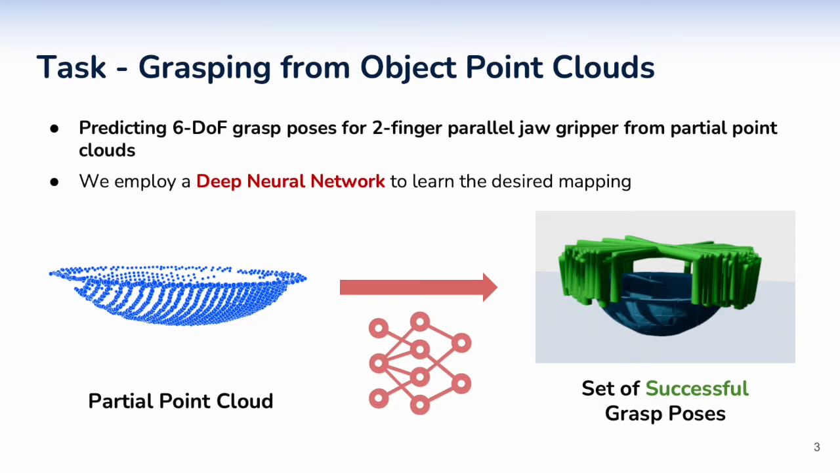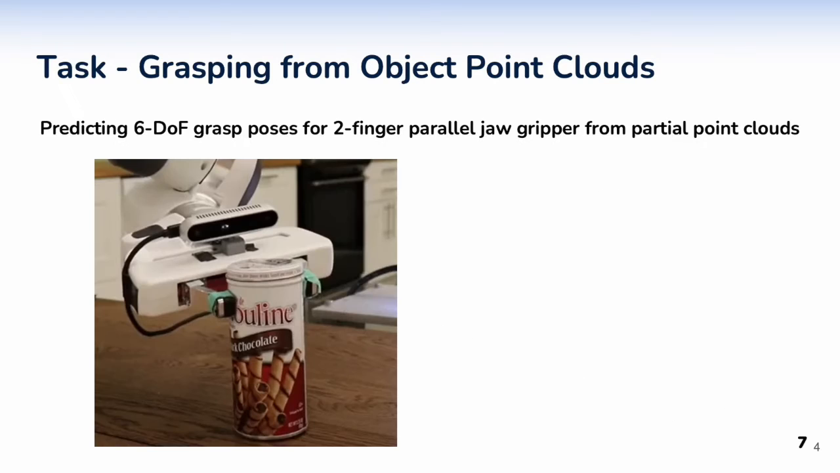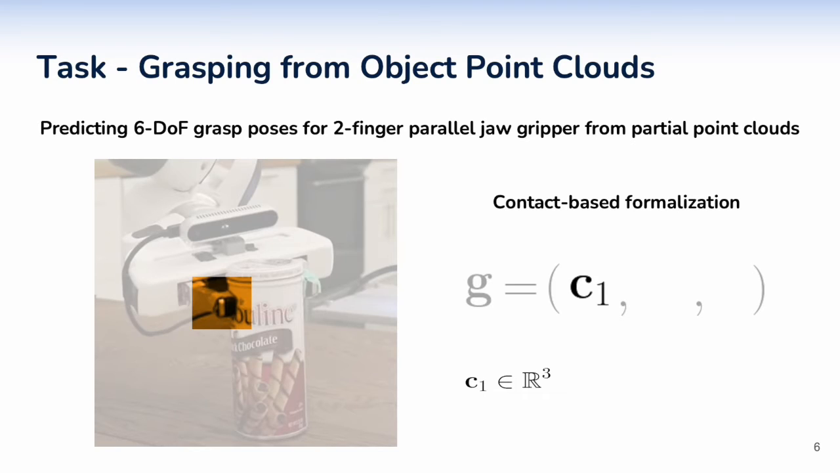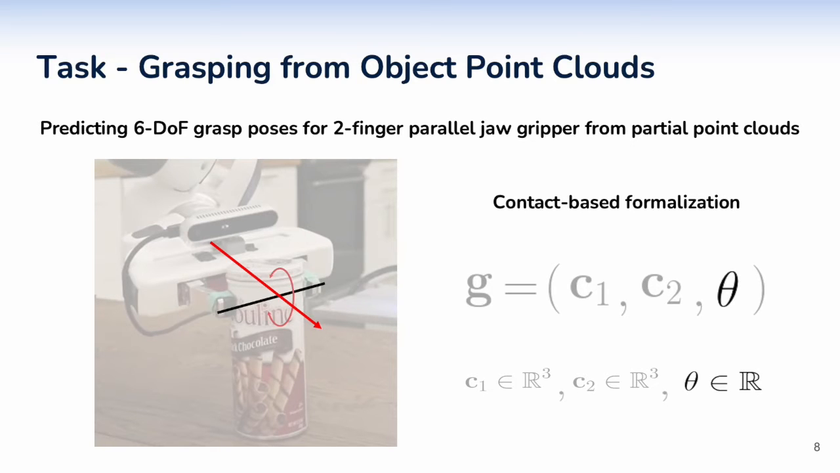To learn the desired mapping, we employ a deep neural network. We focus on predicting 6 DoF grasp poses for a two-finger parallel jaw gripper. The grasp is formalized using a contact-based representation, which is defined as the first contact point, the second contact point, and finally the grasp orientation.